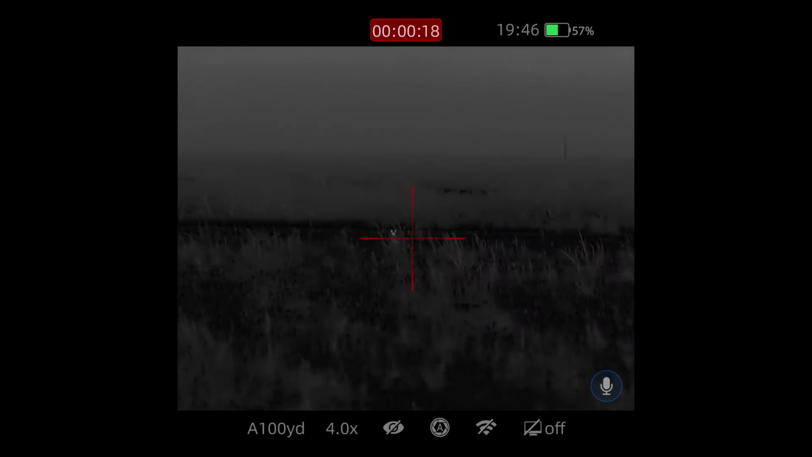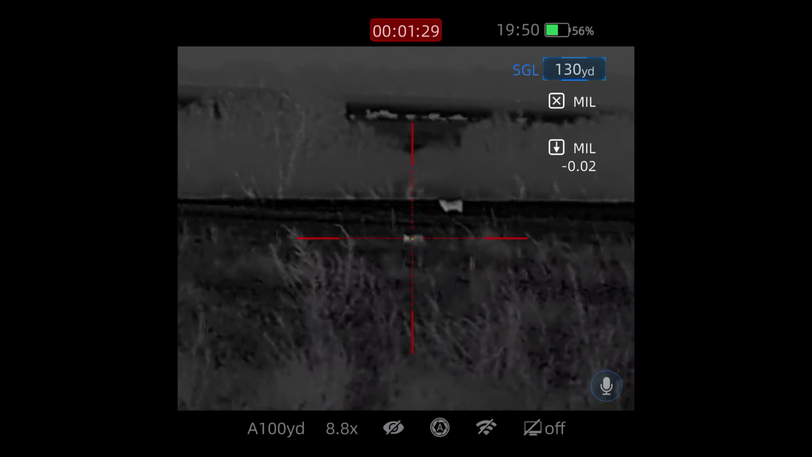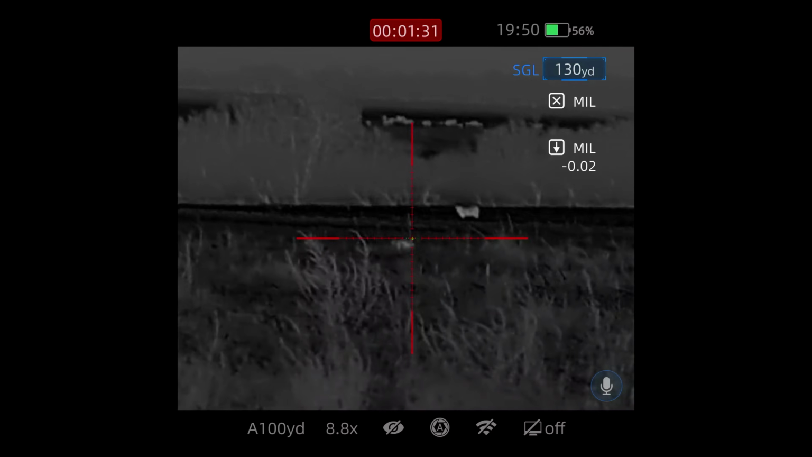Clapped his ass. One thing I've learned about coyote hunting is just because you shoot one doesn't mean that more won't come. Get the call running, switch sounds up a little bit, and sure enough, here come another one, and then another one, and then another one. And next thing I know, we had coyotes just all over this field. Yes, sir. Good shot.